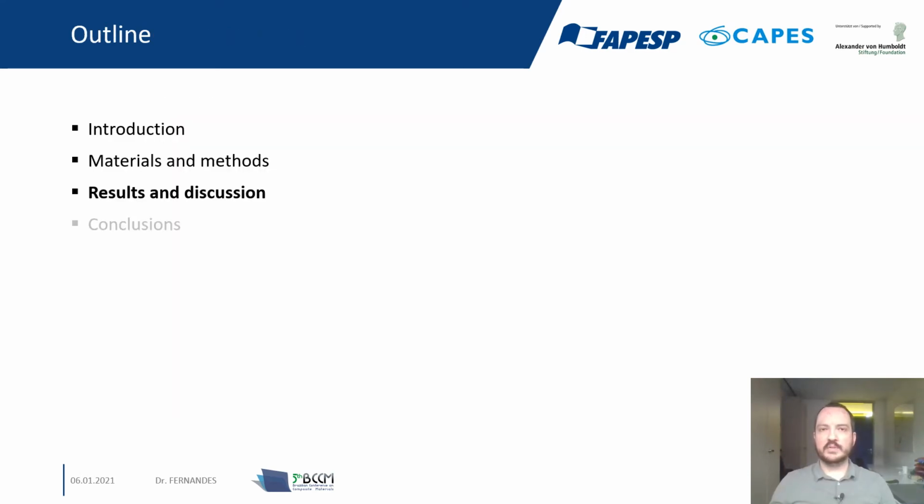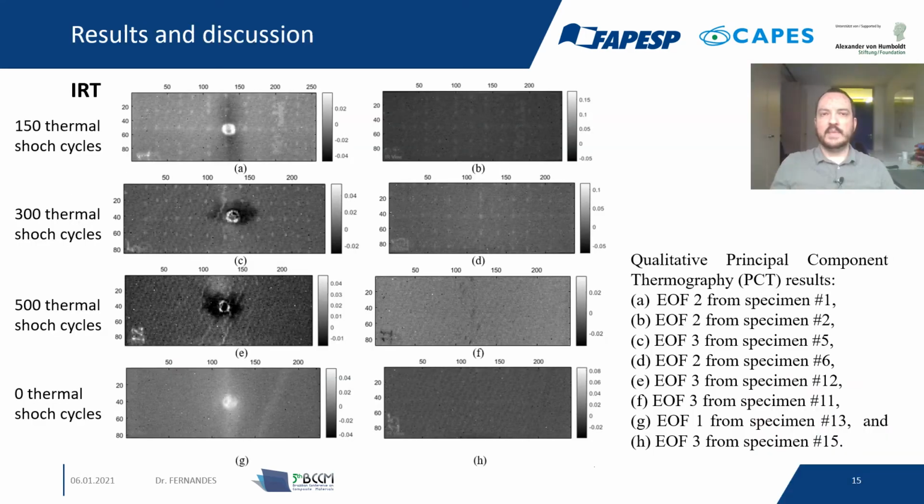Now our results. Infrared thermography signals are very subtle. Thus, one must apply signal processing enhanced techniques in order to have a better defect visualization.